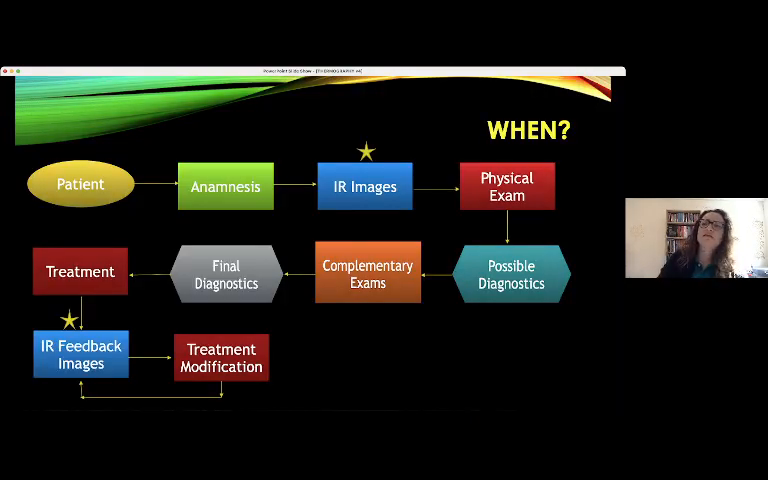So when can we use this tool of thermography? How can we apply this tool in our clinical routine? If we receive a patient, obviously in the first meeting we will perform the anamnesis, and then if we have an infrared camera, we can perform the infrared exam right after the anamnesis.